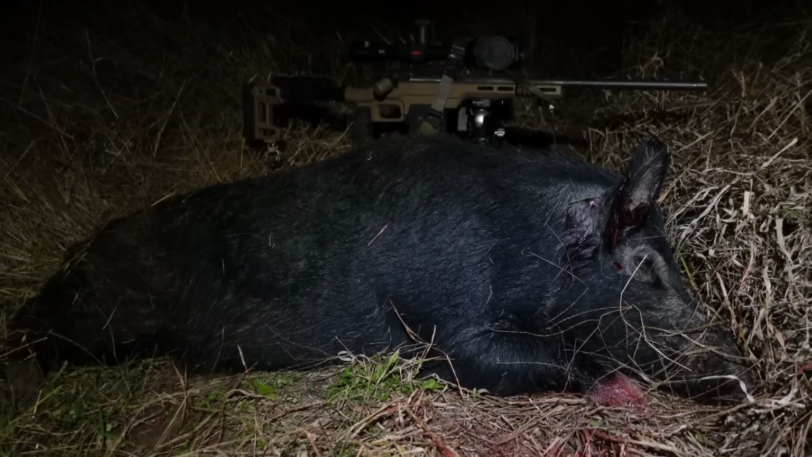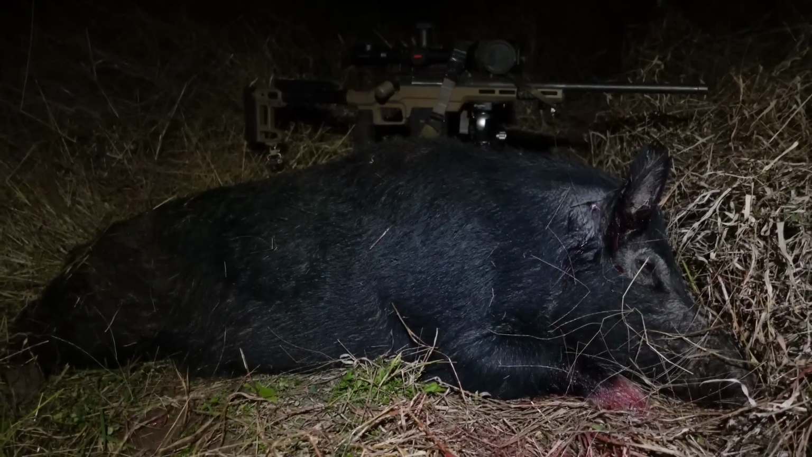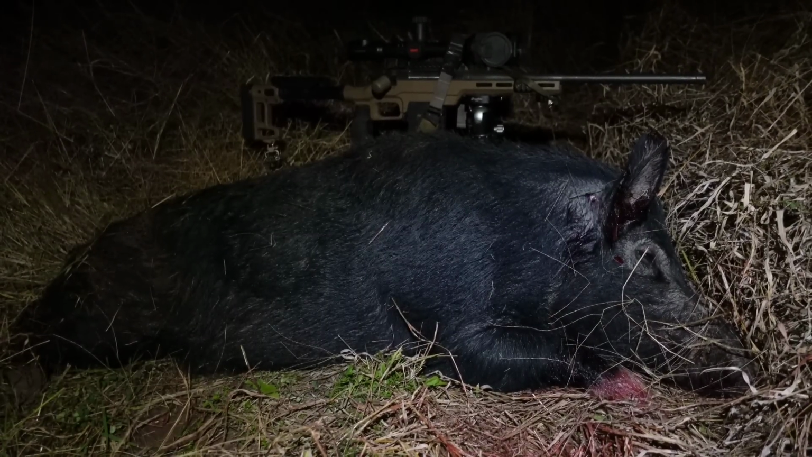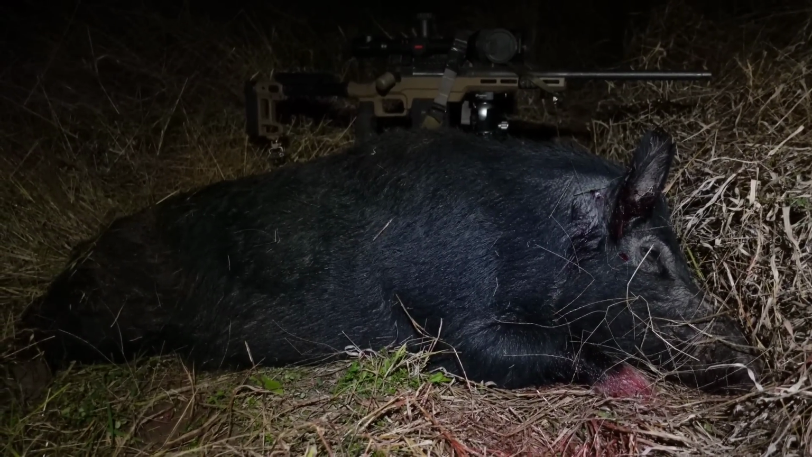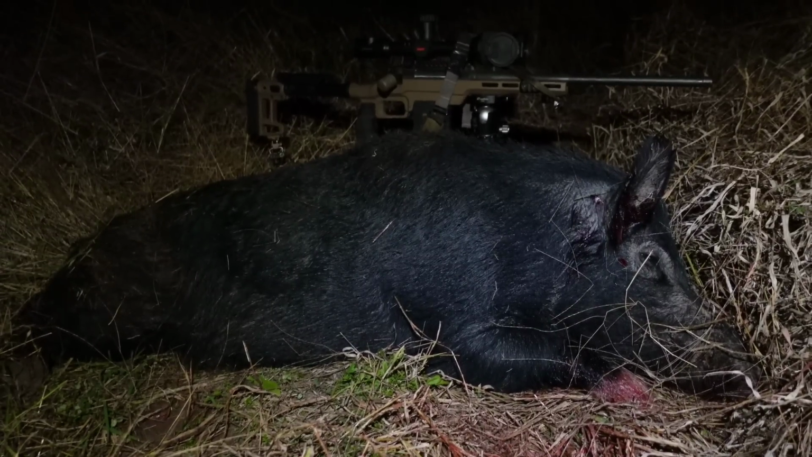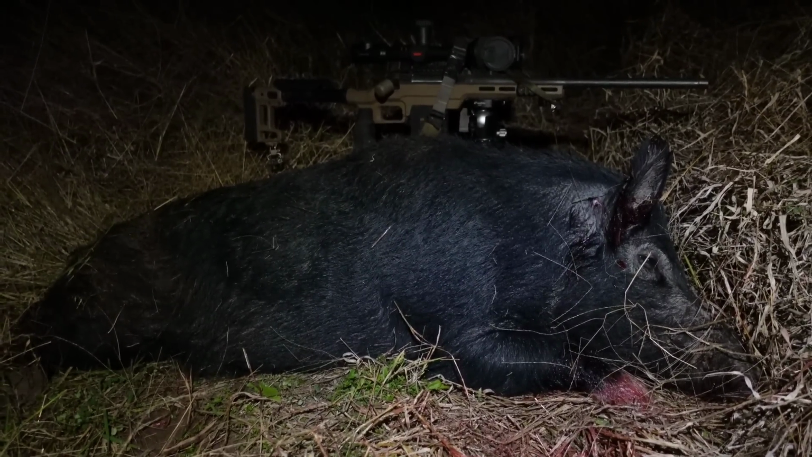Cracker of a boar, this one. Nathan found him out in the sorghum and yeah, he got out of there pretty quick. We're on the quad bike and he's ducked down into this little bit of standing timber and a bit of a water course, laid doggo in the grass. And one of the big advantages to thermal, I walked in about 50-60 metres in the dark and pegged him front on.